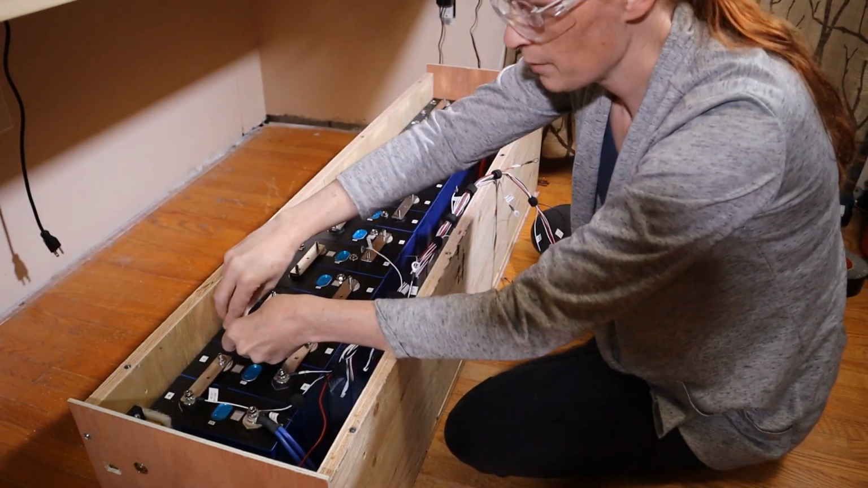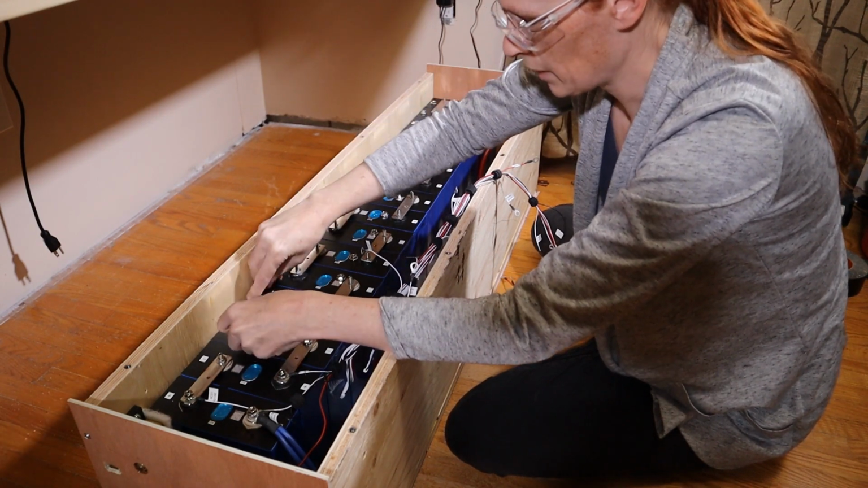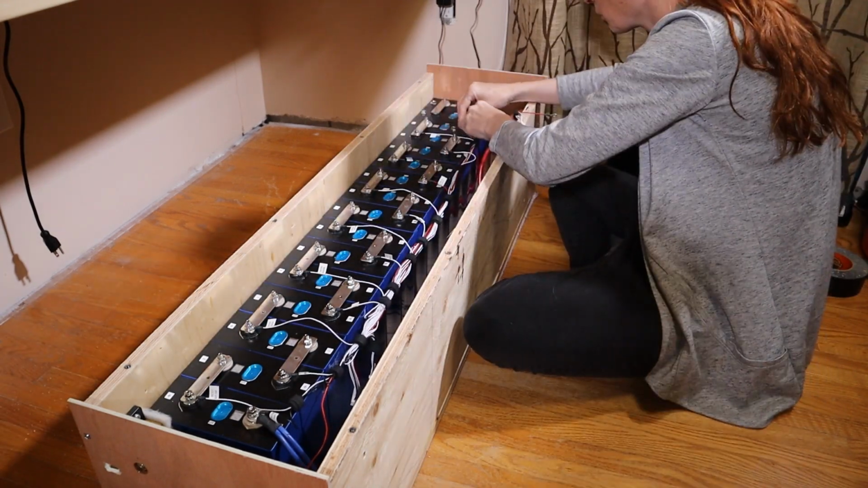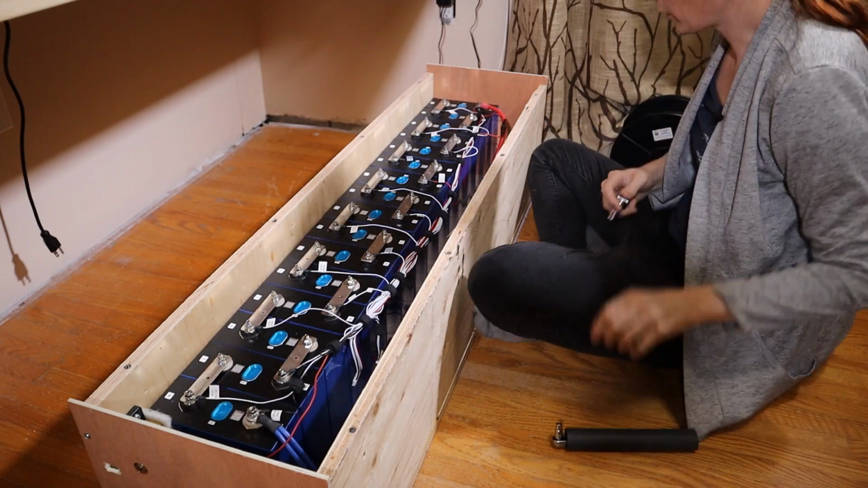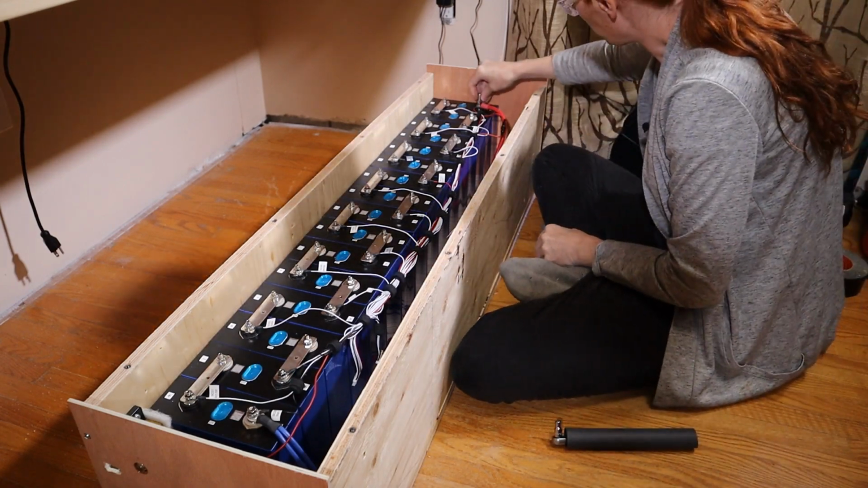Three, 4. It's a bit weird. I'm used to having these in the center of the bus bars. Now they have to go on the edge. Now, grabbing the torque wrench, I'm going to do the same 6 Newton meters.